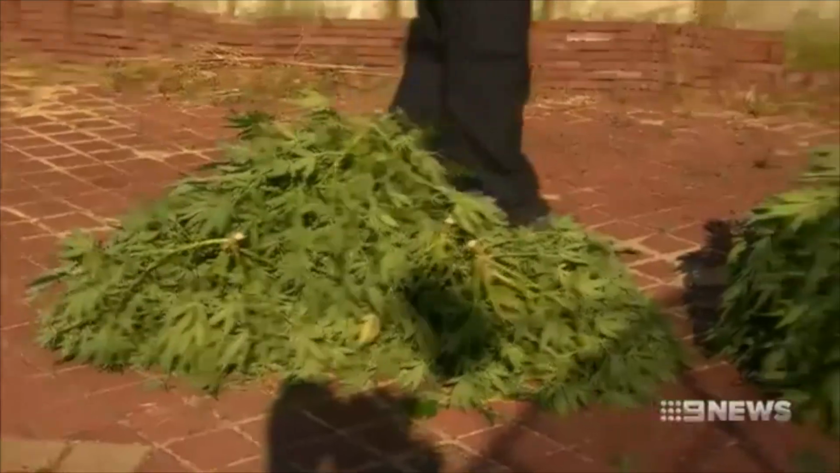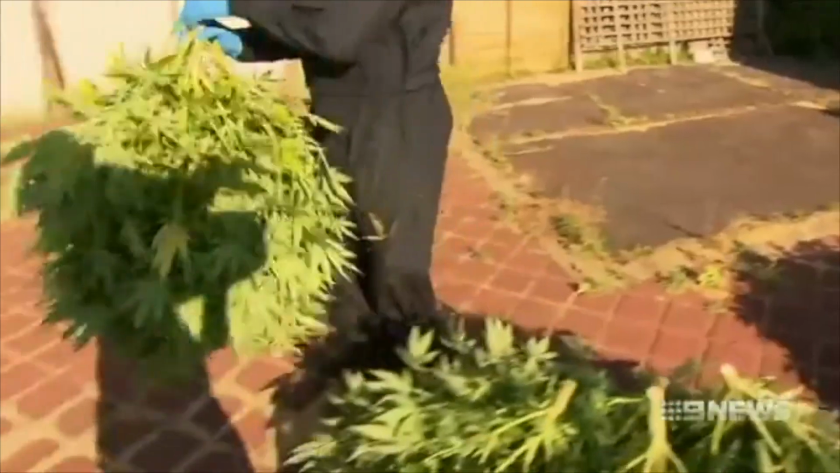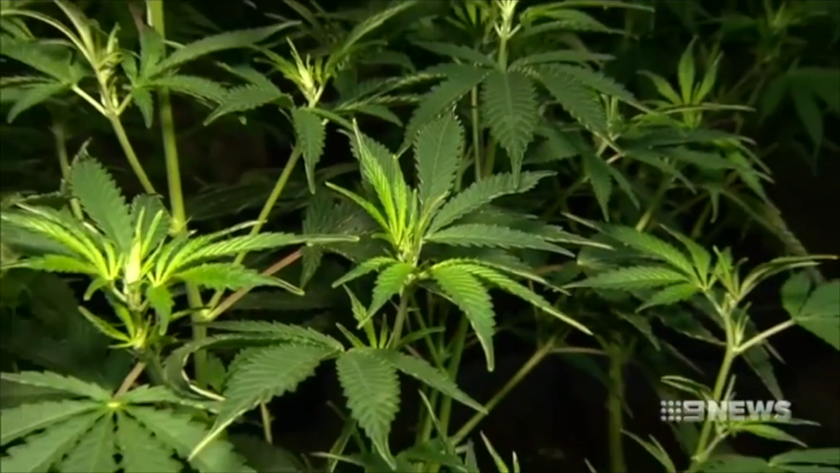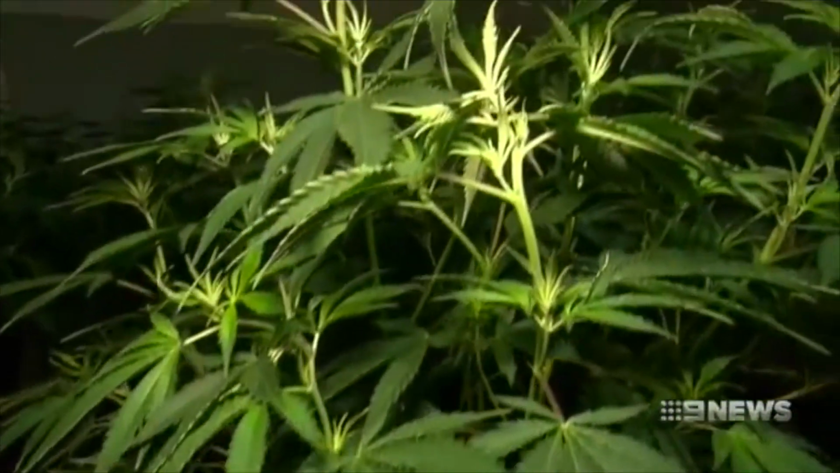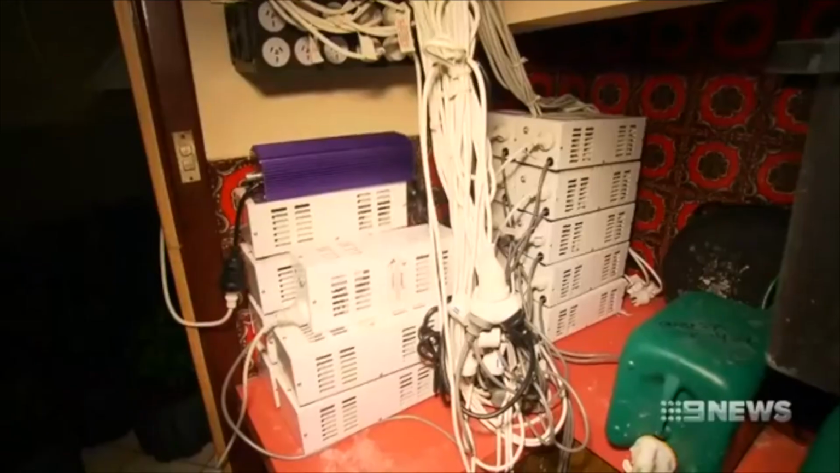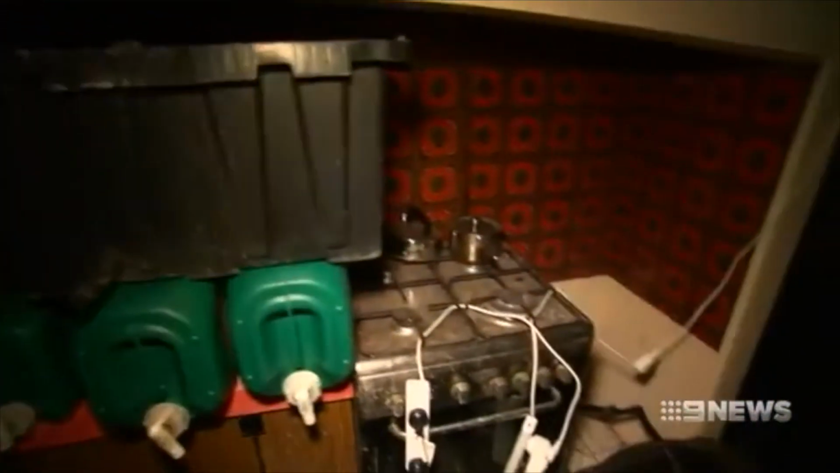This is the 42nd grow house discovered in Perth in the last 4 months. Police say all are connected to Vietnamese syndicates that channel millions of dollars to the eastern states and then overseas. Although most converted properties are north of the river, no Perth suburbs are immune. In this case, a staggering $1 million worth of Western Power electricity has been stolen.